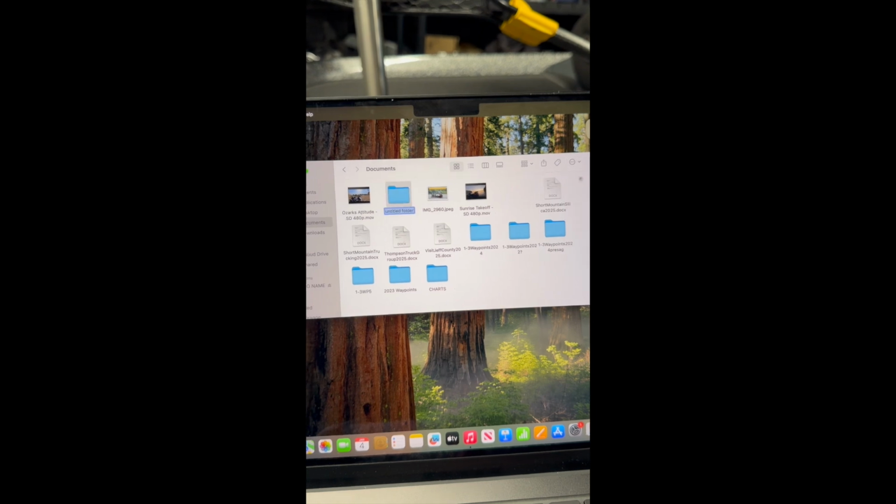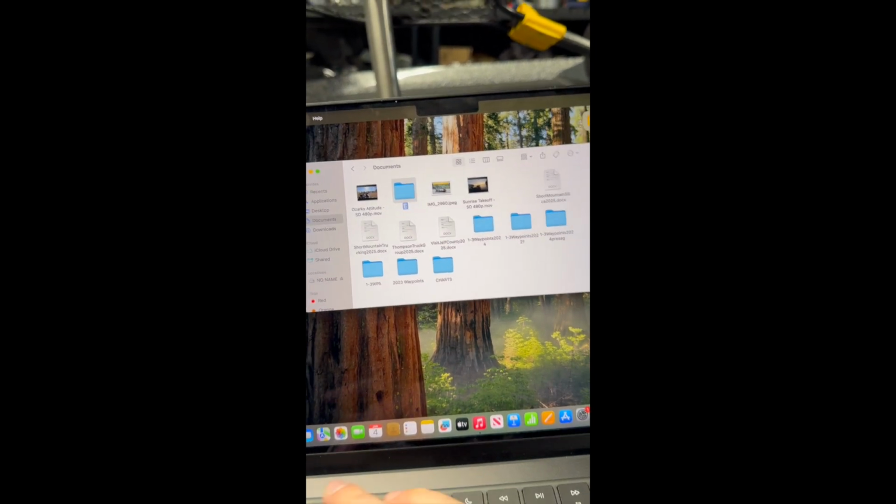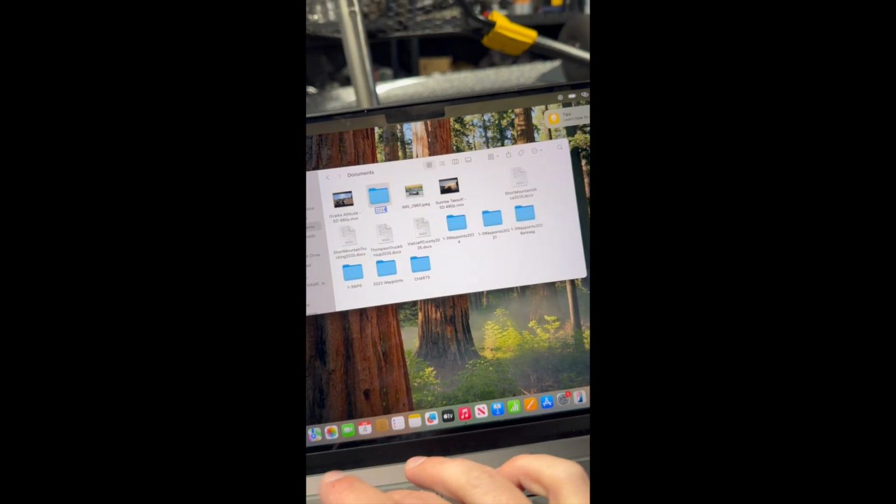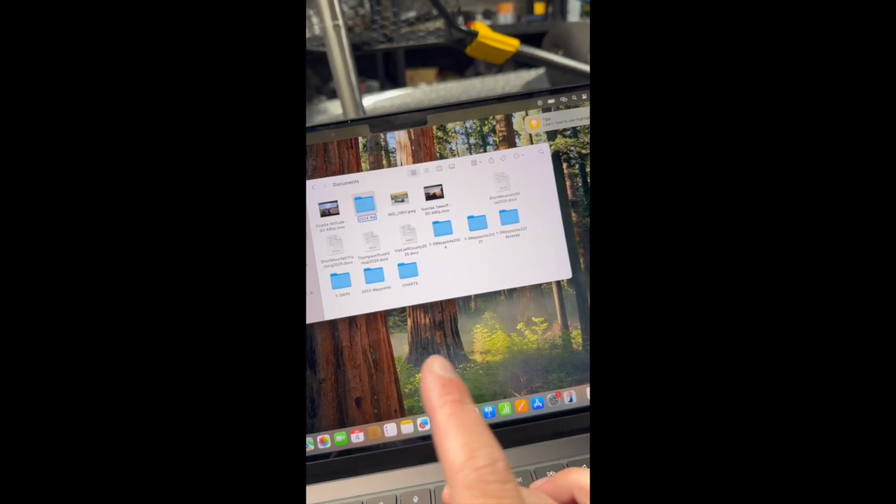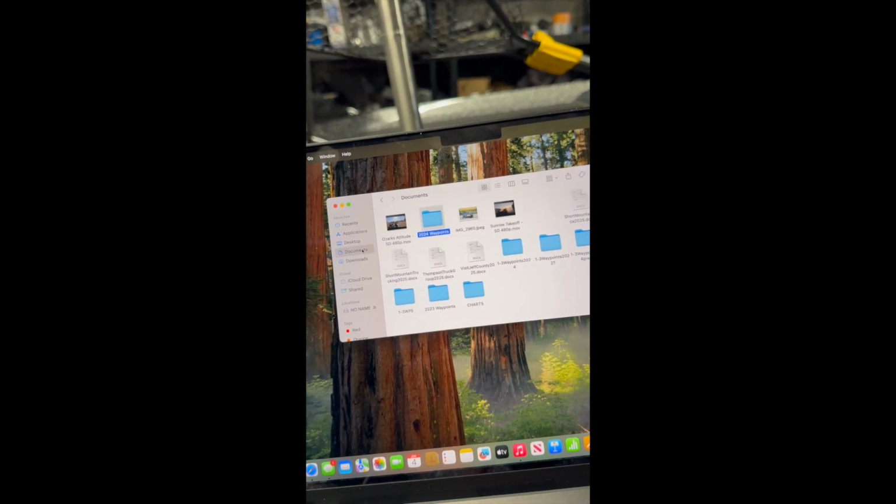Okay, so the next step of what I would do is I'm going to come here and make a new folder. I'm going to name this folder that you see pop up right here. I'm going to name it 2024 Waypoints. Kind of hard to type with one hand. You get that named. Okay, boom. So it's going to sit right there in Documents.